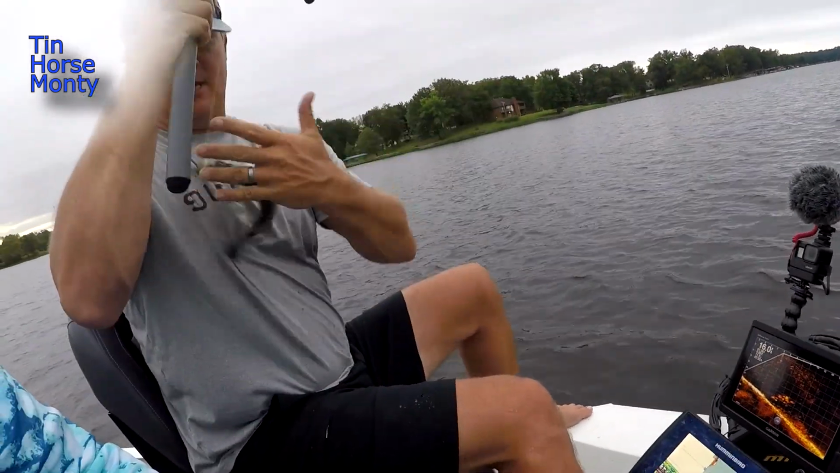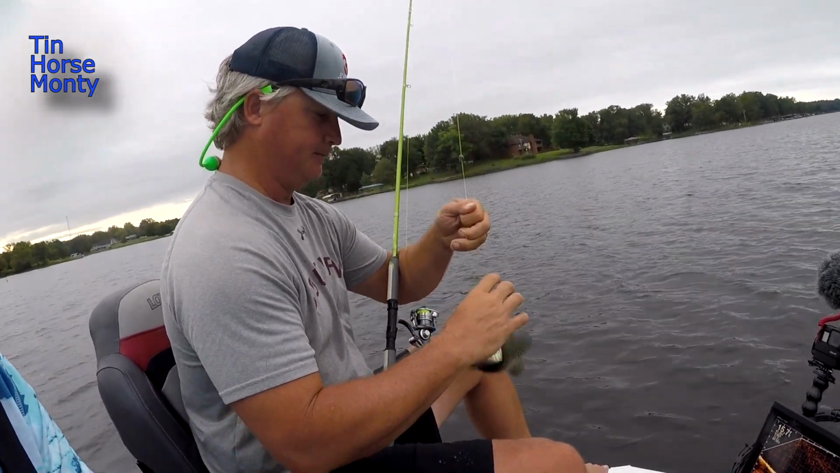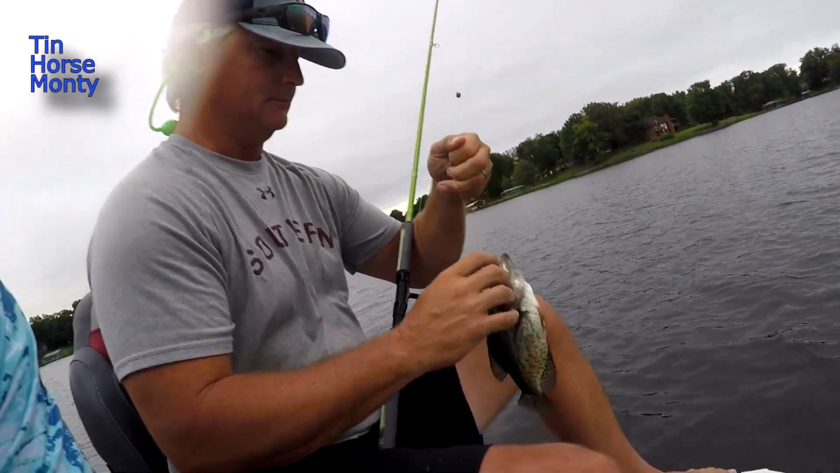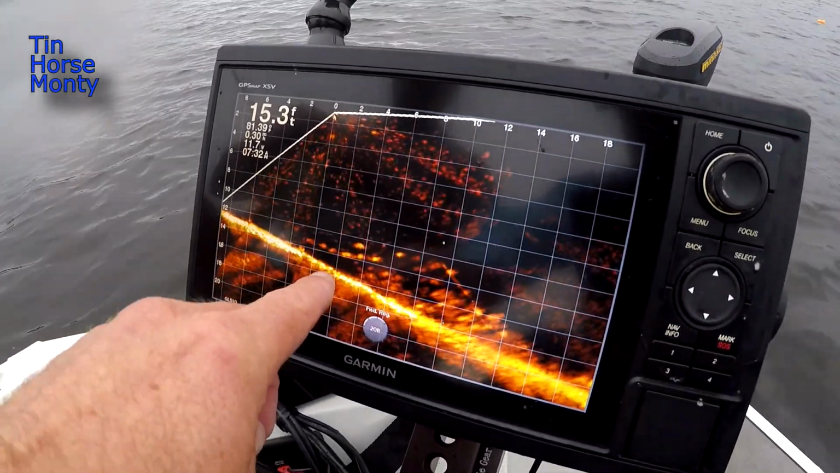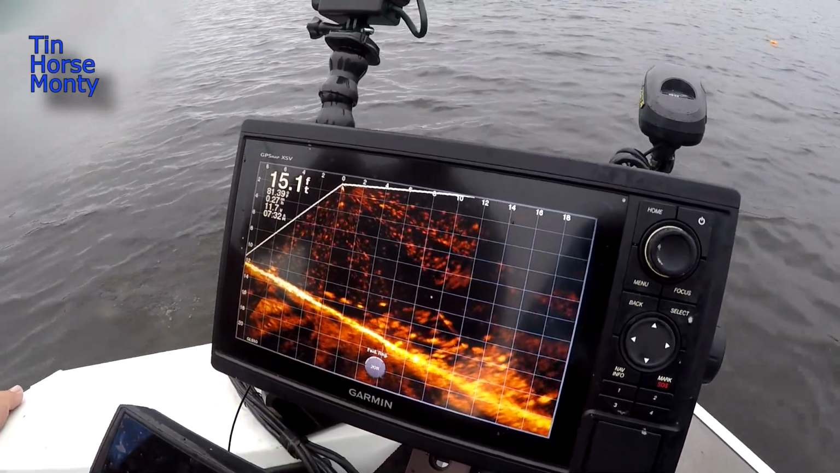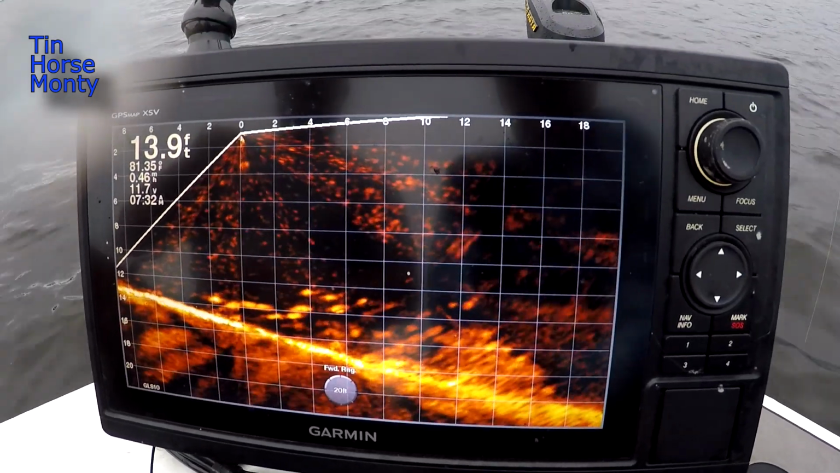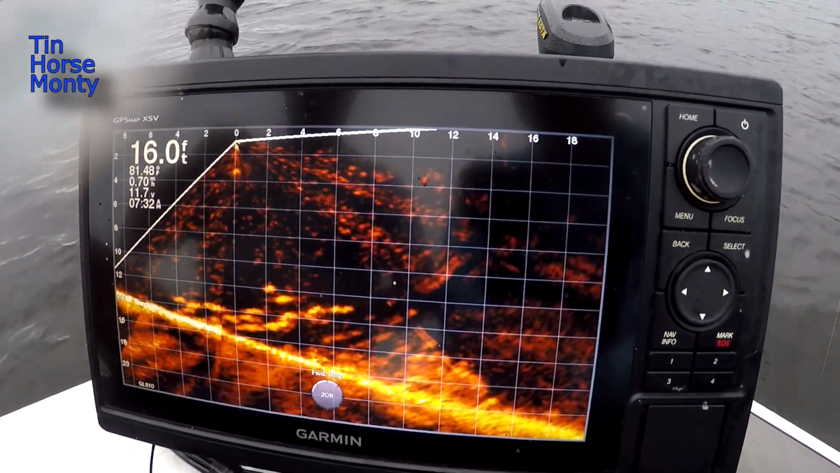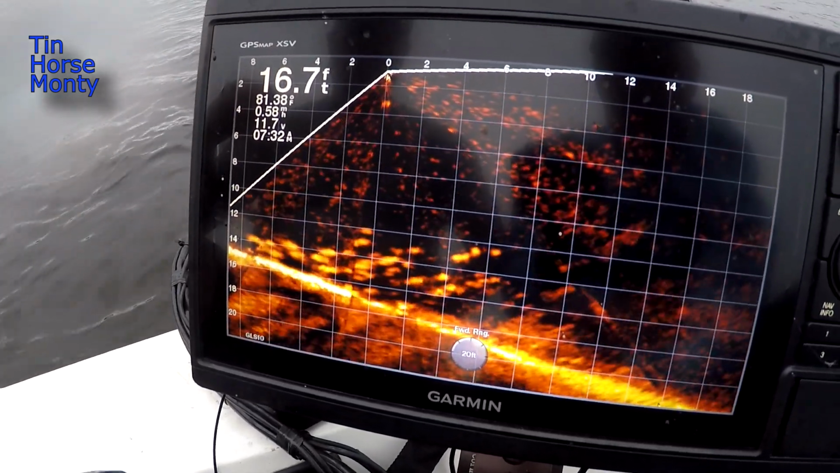Nice fish. Yeah, it's not slinging minnows, having fun, getting dirty. A little eater. But here's what this live scope looks like. You can see those are all crappie sitting down there. You got a little bit of wood down there. We're a little bit away from the pile. He's gonna pull up a little bit closer to it. Yeah. That's your fish. There's your fish. Those are all fish, folks.